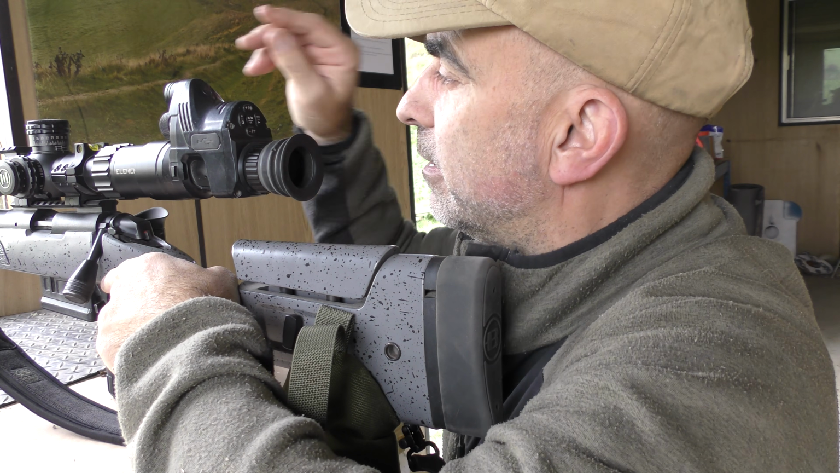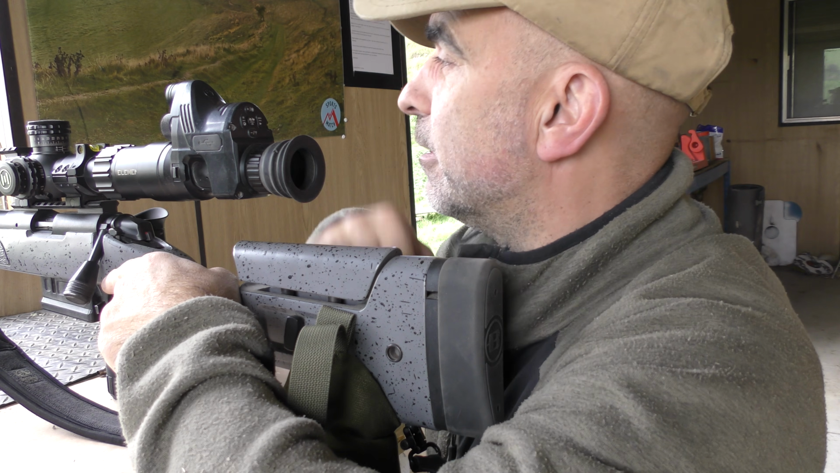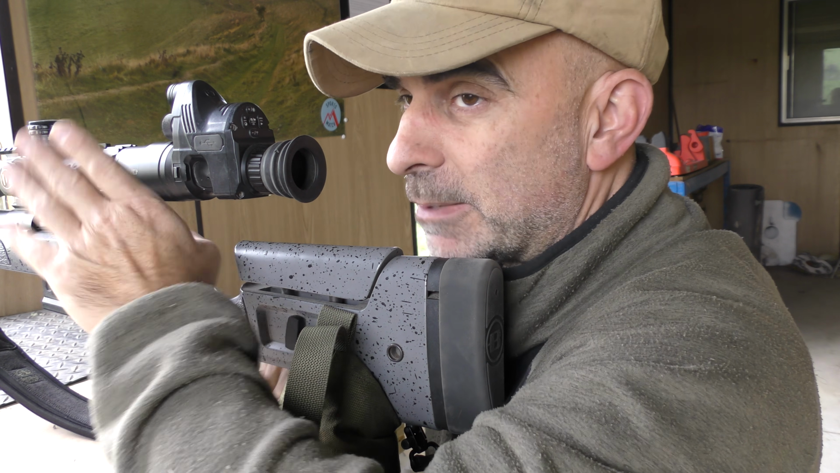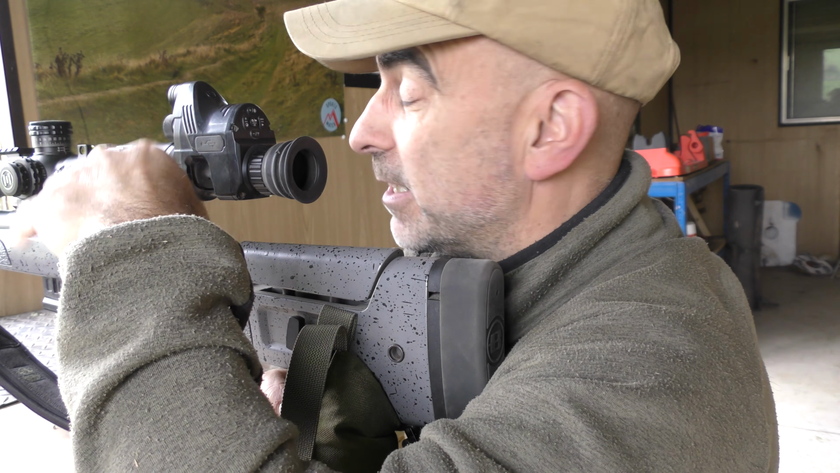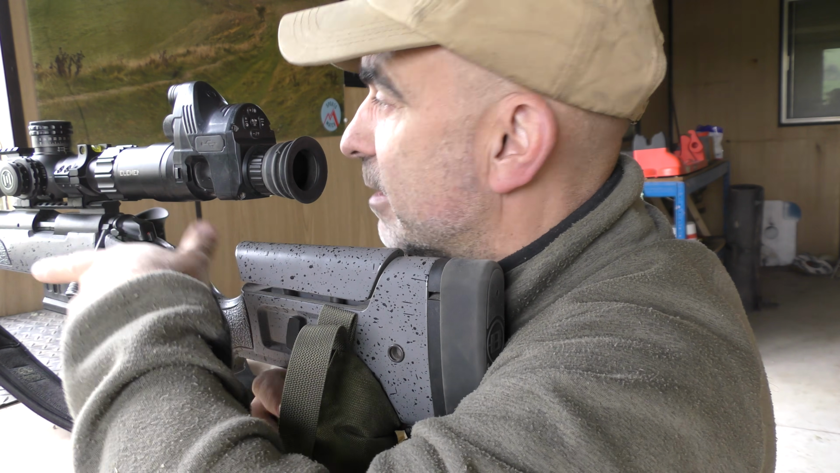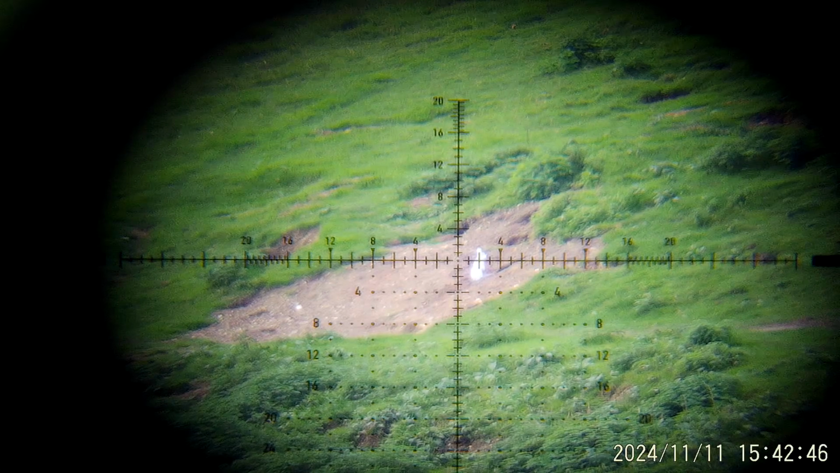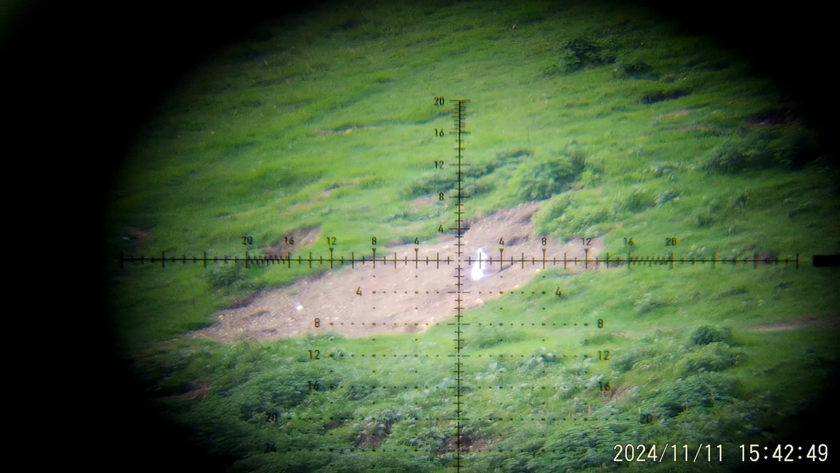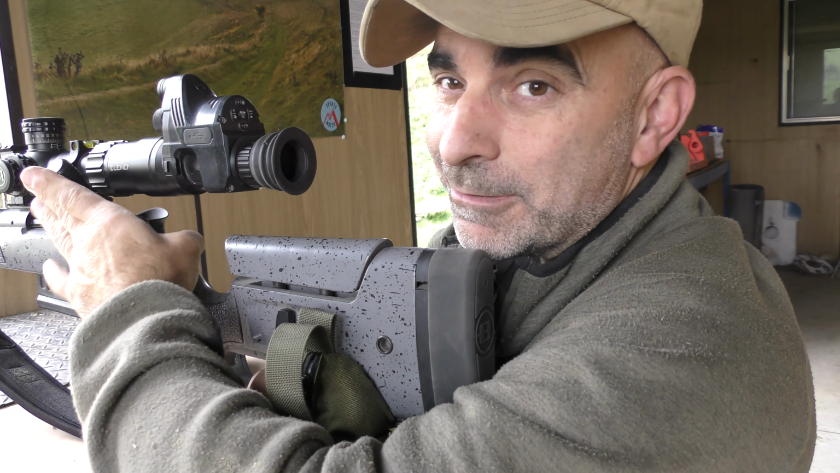I'm going to give that another MOA up there for the elevation, and I'm just going to aim slightly more to the left for this one. There we go, that's an impact.